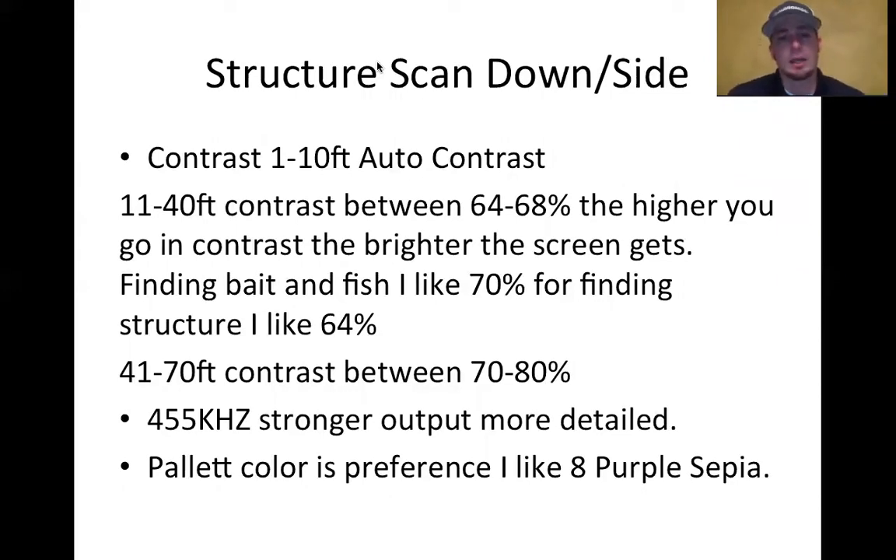So getting into contrast, I typically take my unit off of auto contrast and put it at 64%. That's probably roughly around 1 to 10 foot, maybe a little bit deeper. Having that contrast at 64 seems to make a difference. And then anytime I get over that depth, I go up a percent at a time. You never want to go up very fast in a percentage.